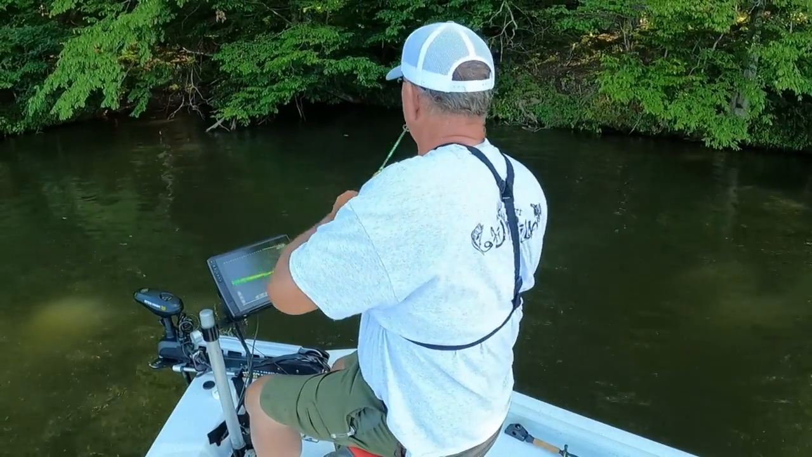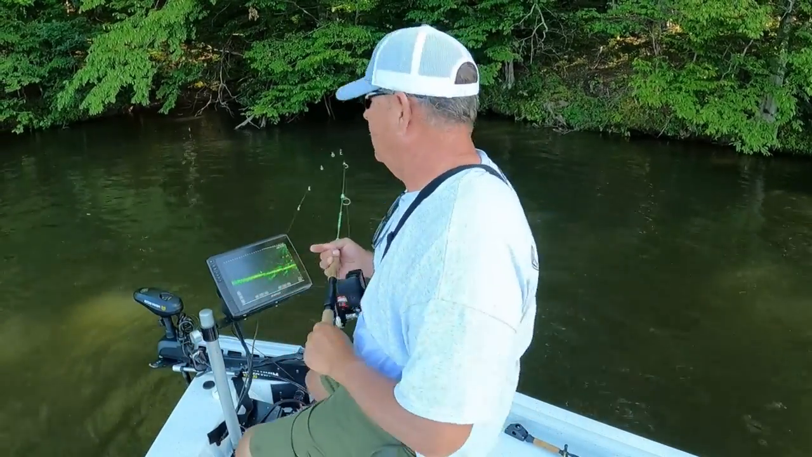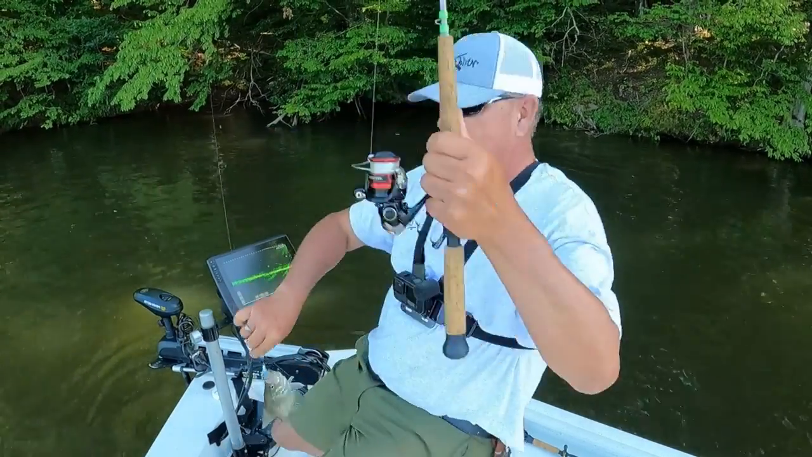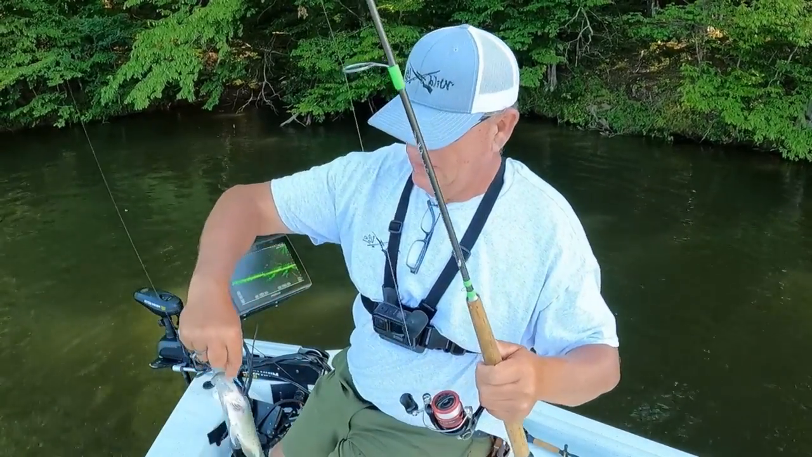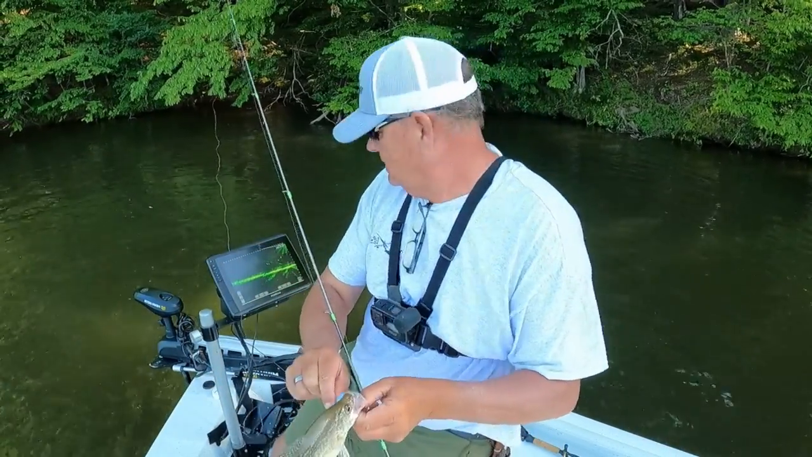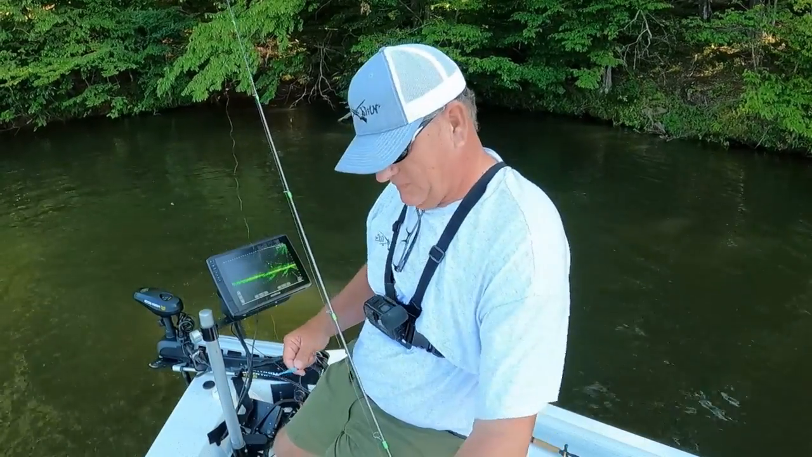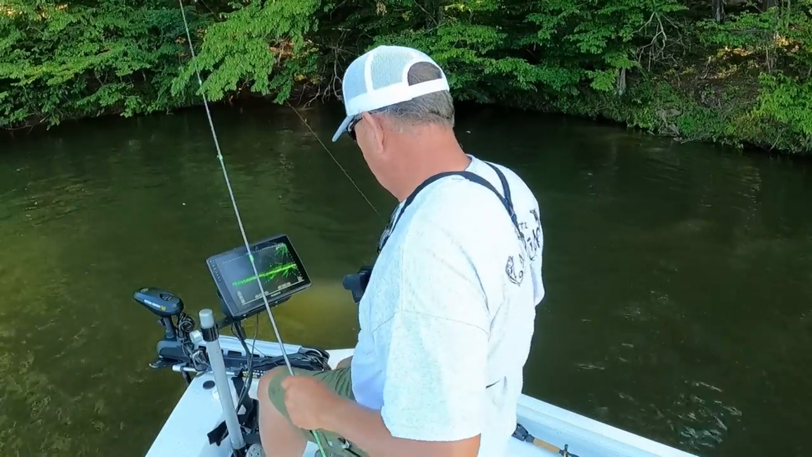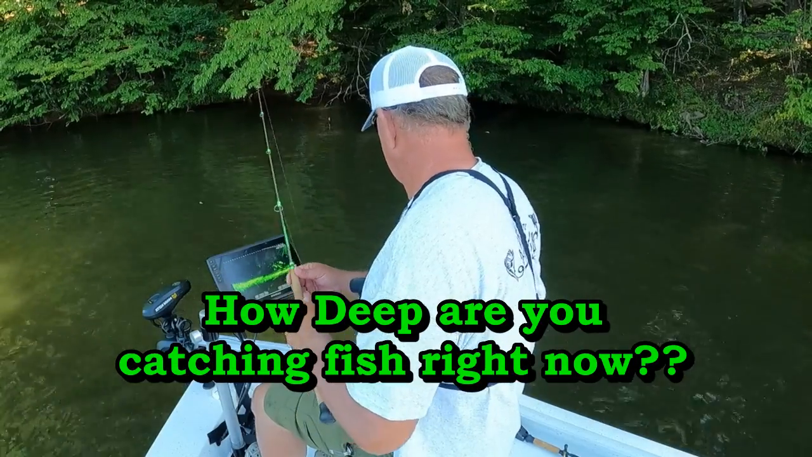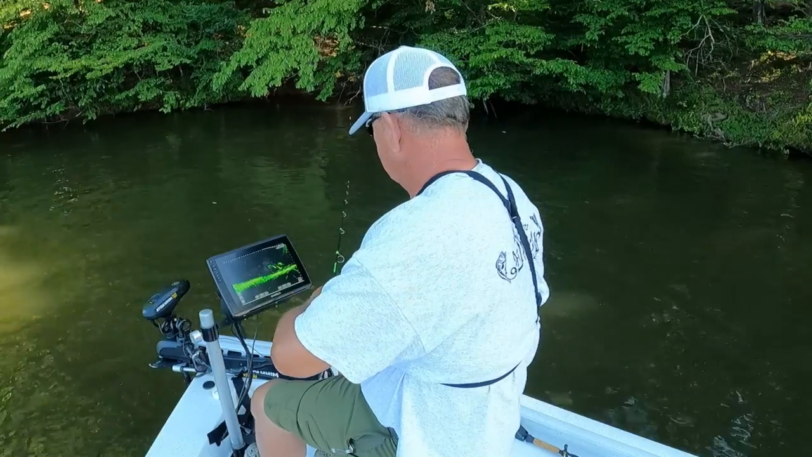Another one out of that old tree. And the wind's blowing this way. I guess it's circling in here and it's blowing me right over the dadgum tree. Ain't that always the way it is? Now these crappie right here are in the treetop, 9 foot deep. Boom. Get on back down in there and grow a little bit more. Get a little bit more size on him, he'll be a good fish next year.